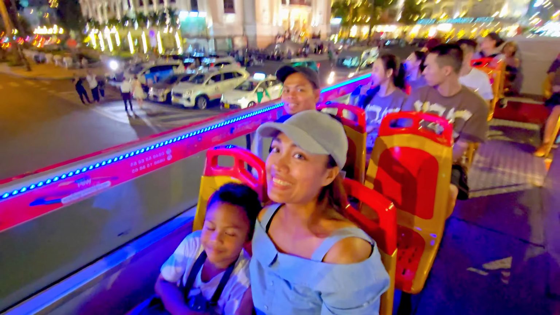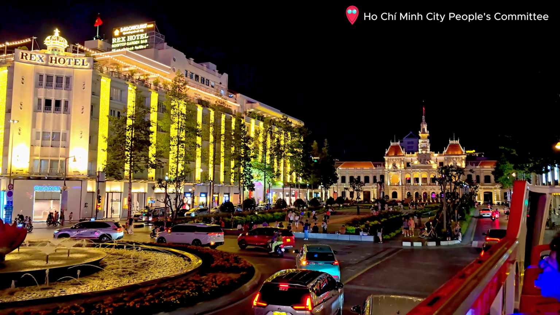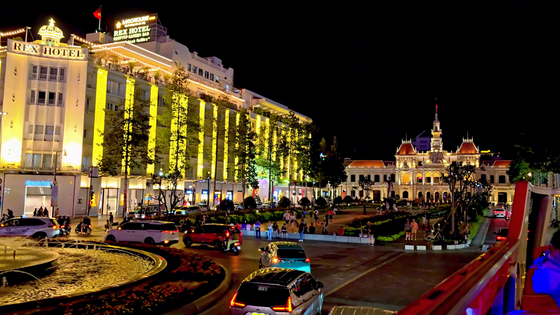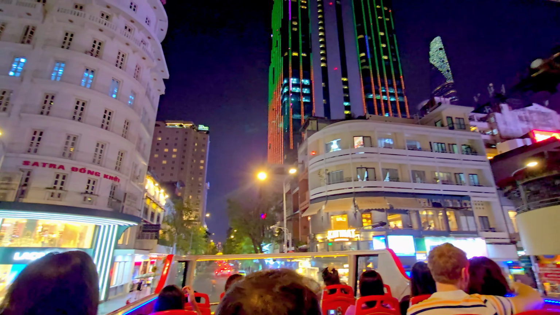The first highlight on the route is the People's Committee of Ho Chi Minh City, more commonly known as City Hall. Beautifully lit in gold tones, French colonial architecture is elegant and regal.